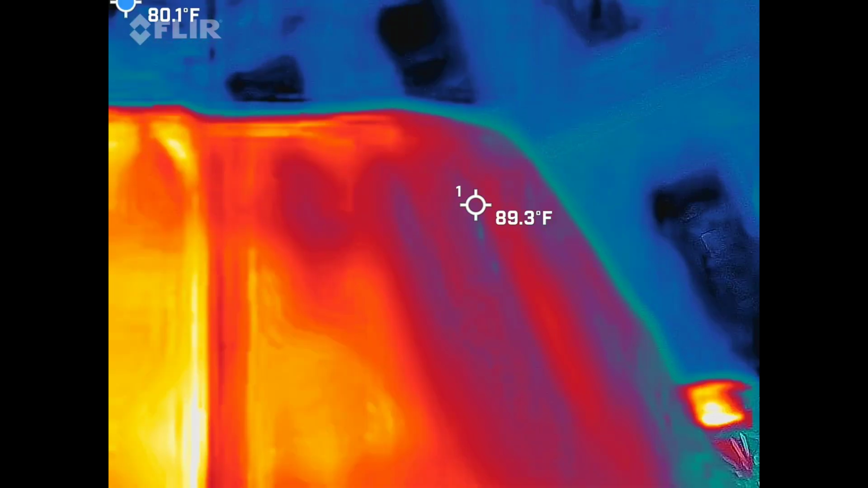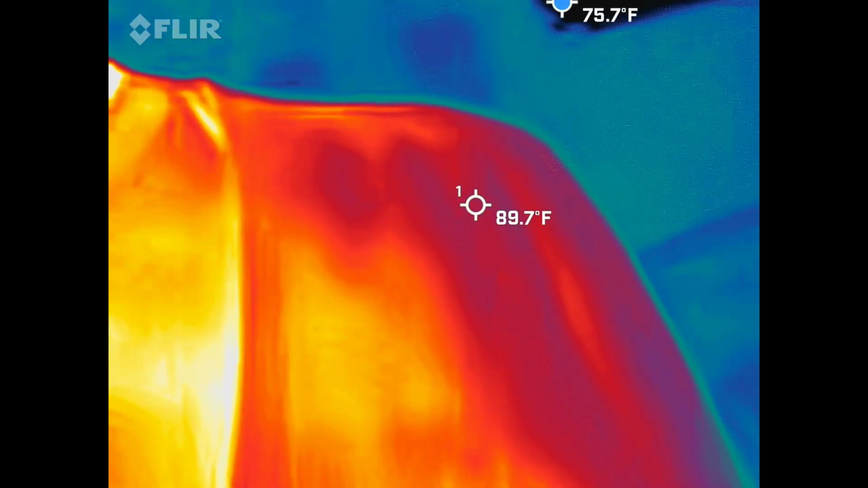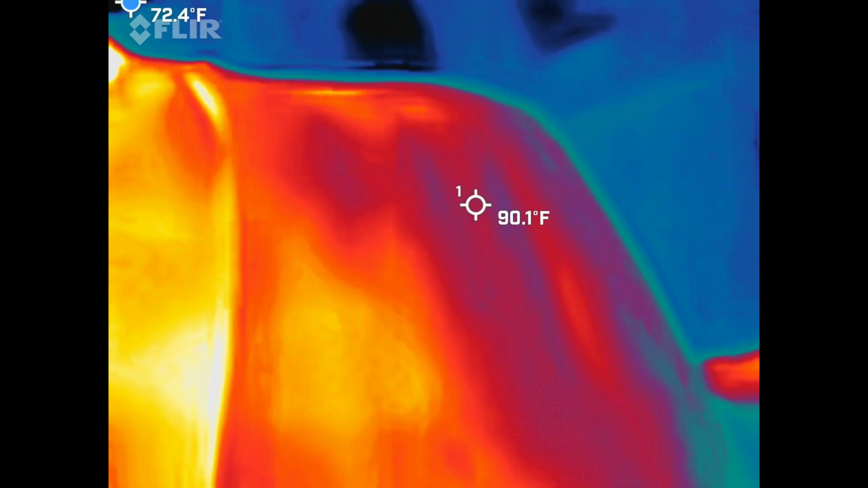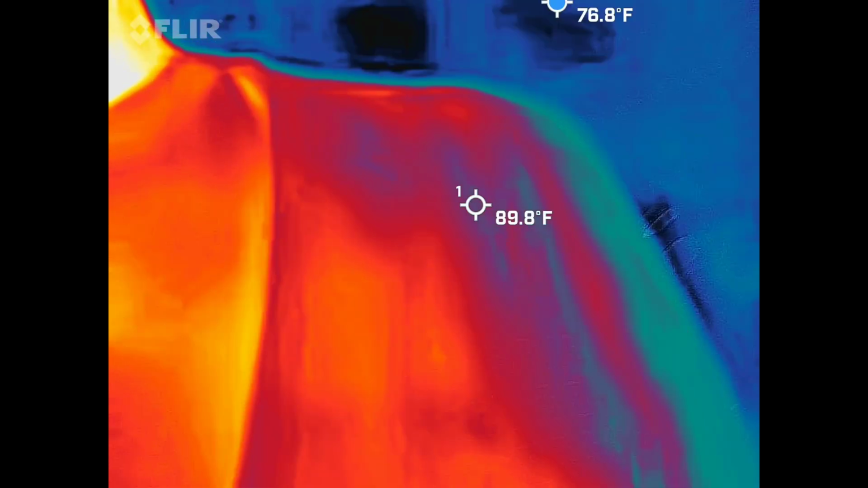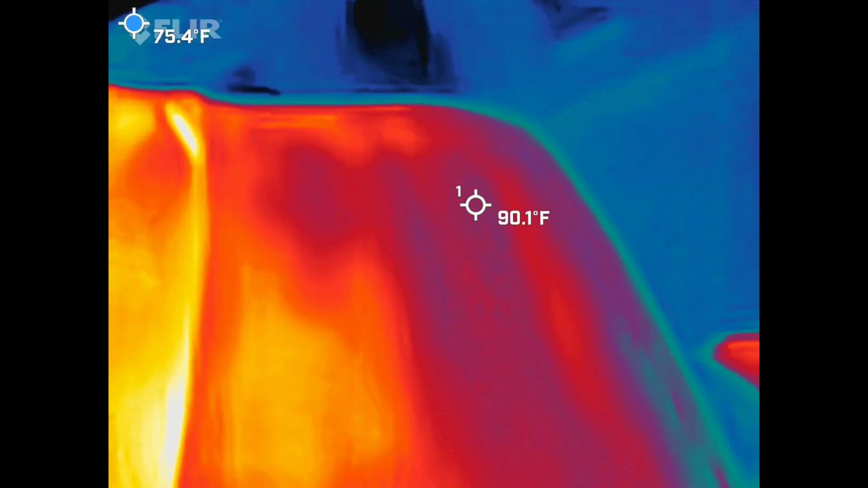So in the event we don't have a full-blown anomaly showing up for us, we might actually have just a little tiny dot that says this was way colder than what it was supposed to be, especially if it's against a cement wall or a building or something like that and it's moving. Yeah, we may actually have something going on there.